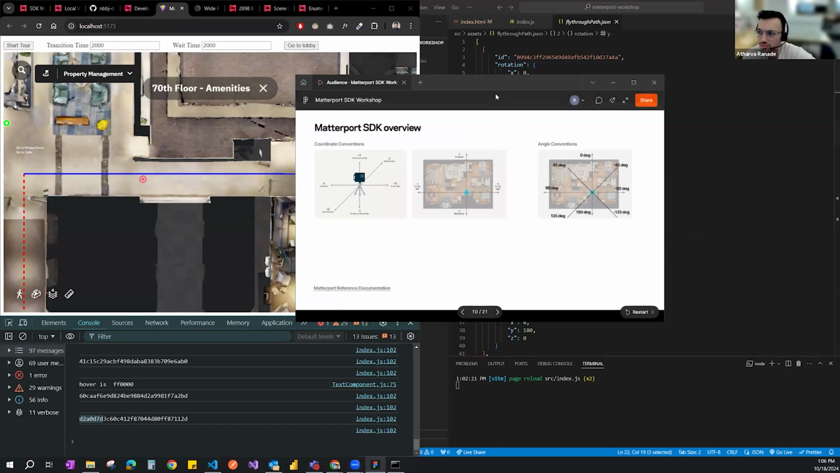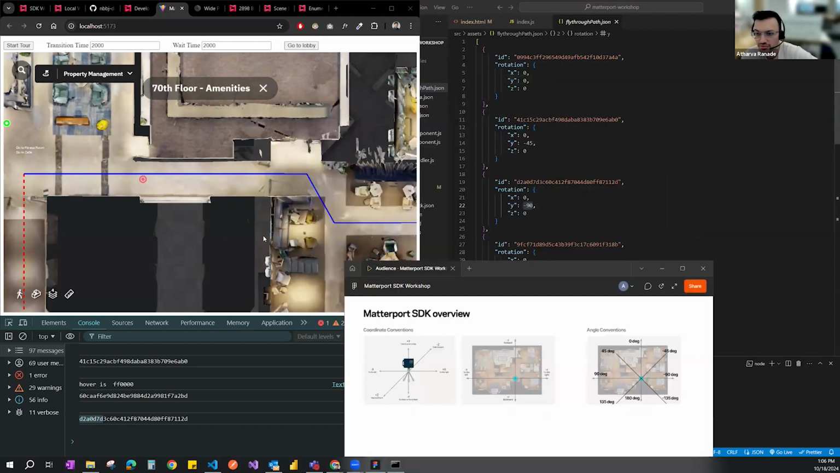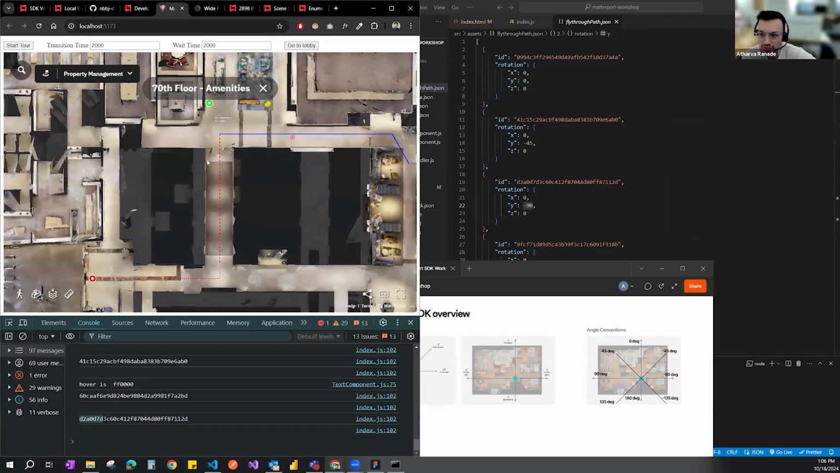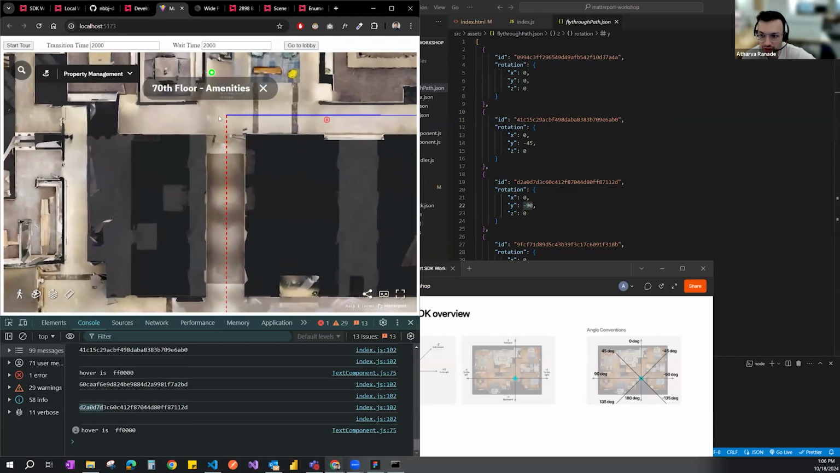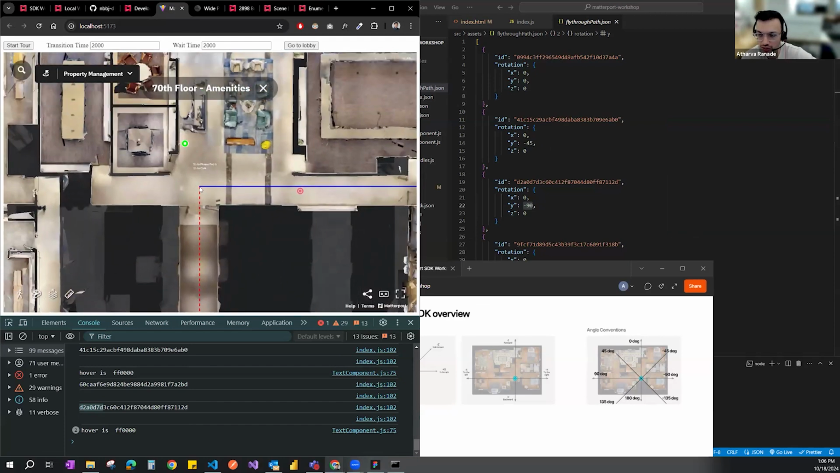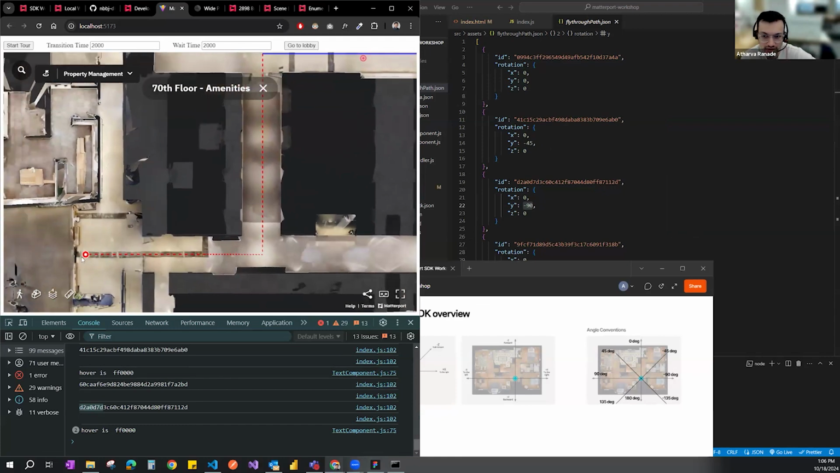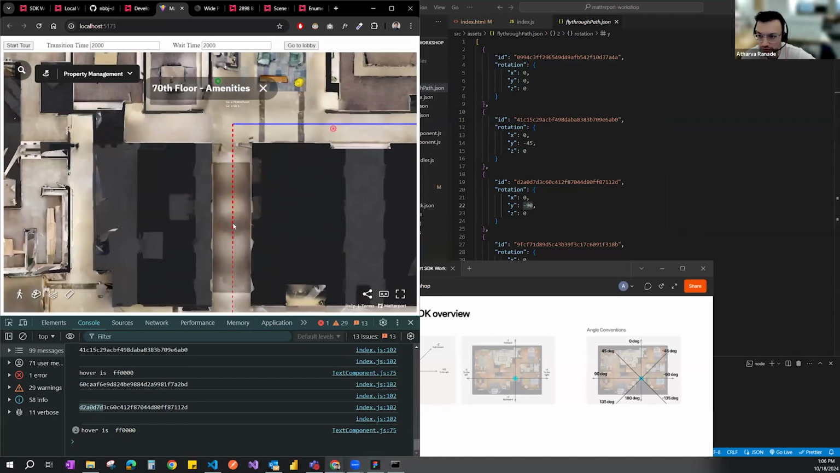So what we could do is change some of these. We can create a new fly through that takes me from the lobby in the opposite direction to the fitness center here, right?